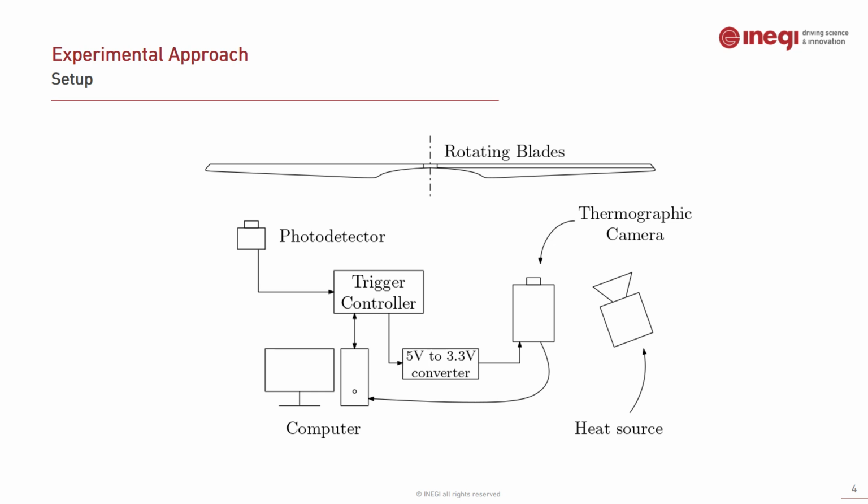In this work, we created this periodic signal using a custom photodetector, which detects the difference between the blades and their background. This signal is then processed by the developed trigger controller, counting a predefined number of input pulses and generating the necessary output signals for the thermographic camera.